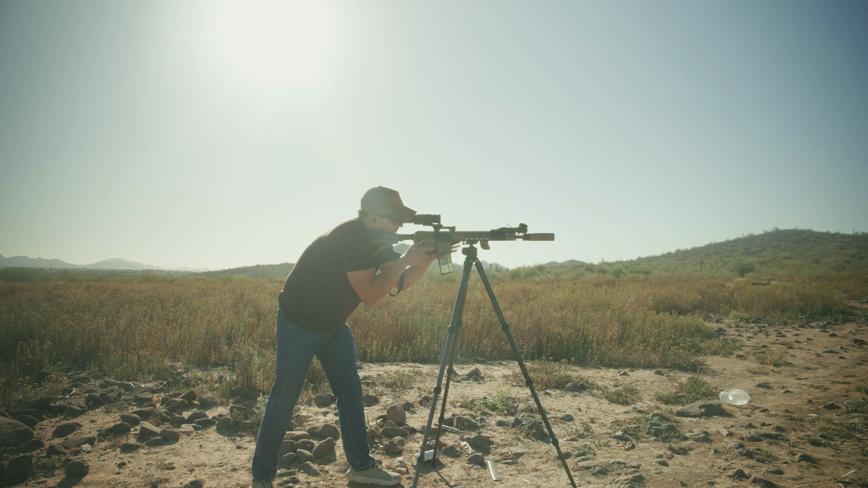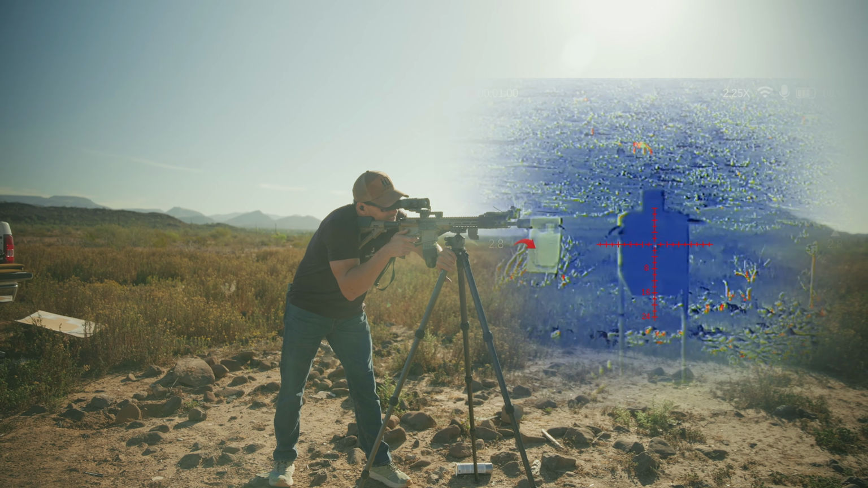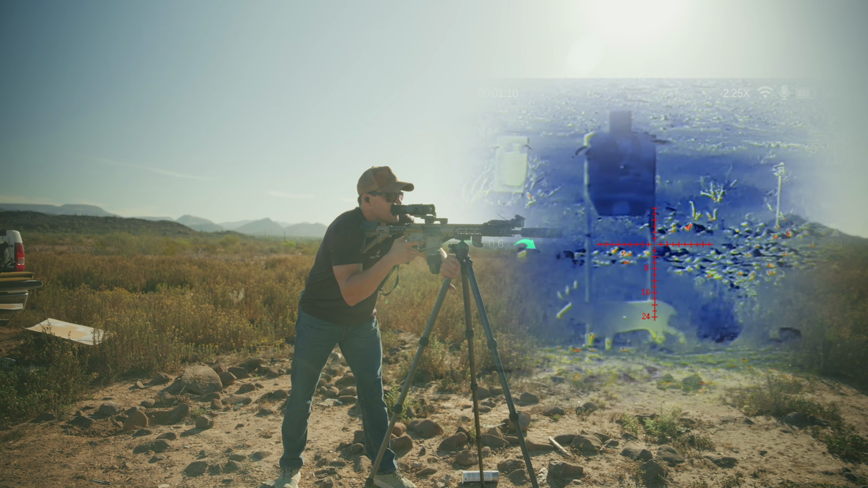Oh, it's empty. So now that we have a full mag, let's go ahead and take a shot. So you see that shot right there. See that shot right there on Infinity targets. So even without the thermal target paint, it's working great.